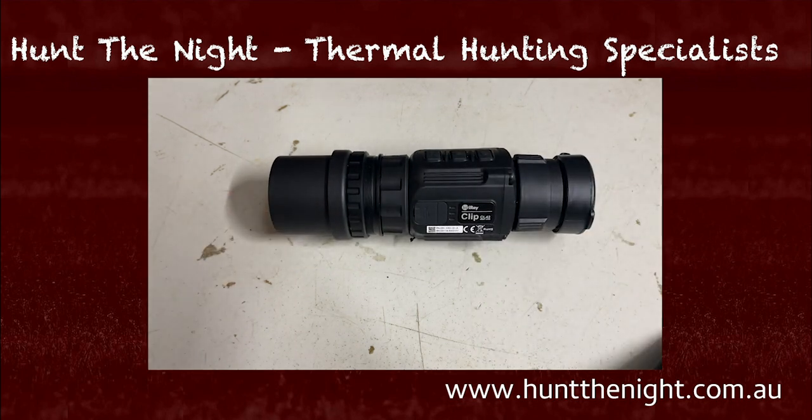I would say, though, that once you start getting up above about 6 magnification, and I tested this, it starts to get pretty pixelated. So that 4 I really enjoyed. 6 was okay. Beyond that, you can do it, but it doesn't look real good. So I reckon 4 is kind of that sweet spot.